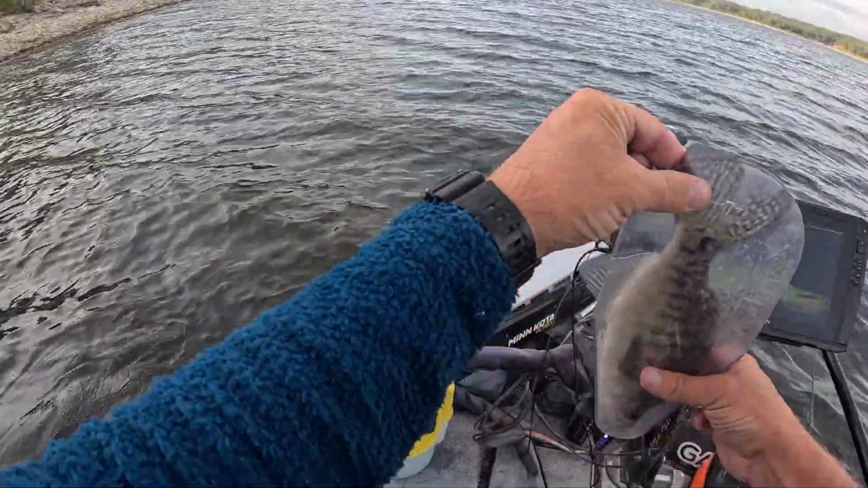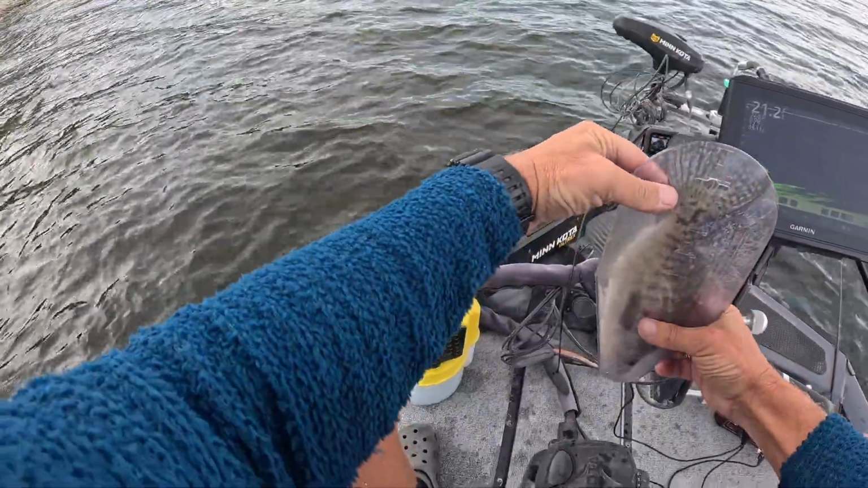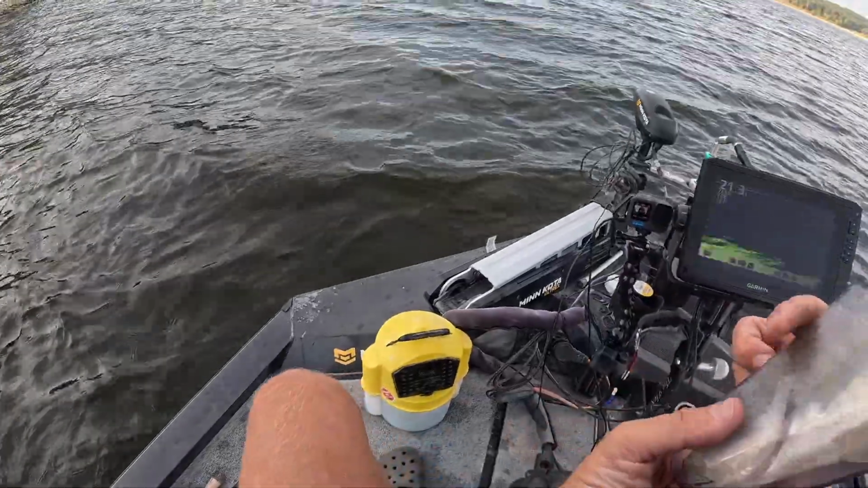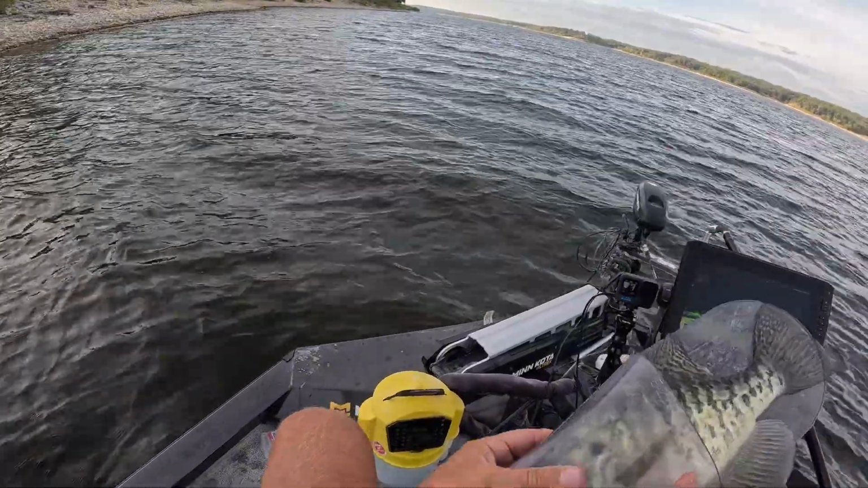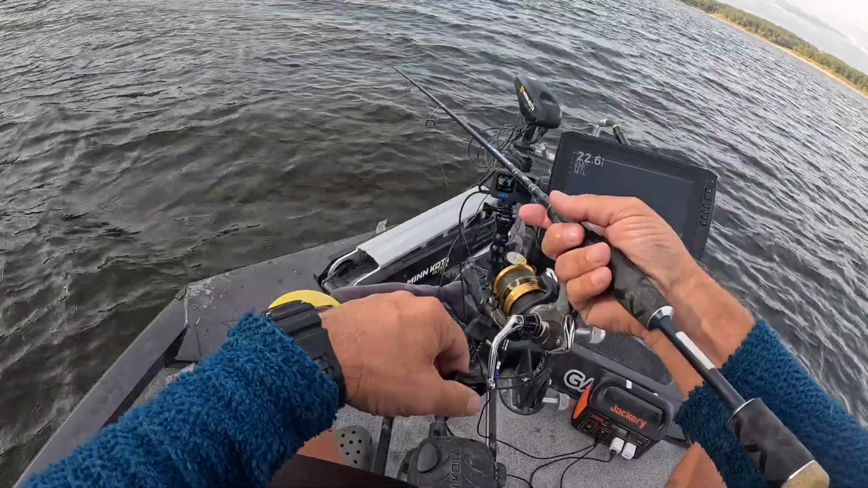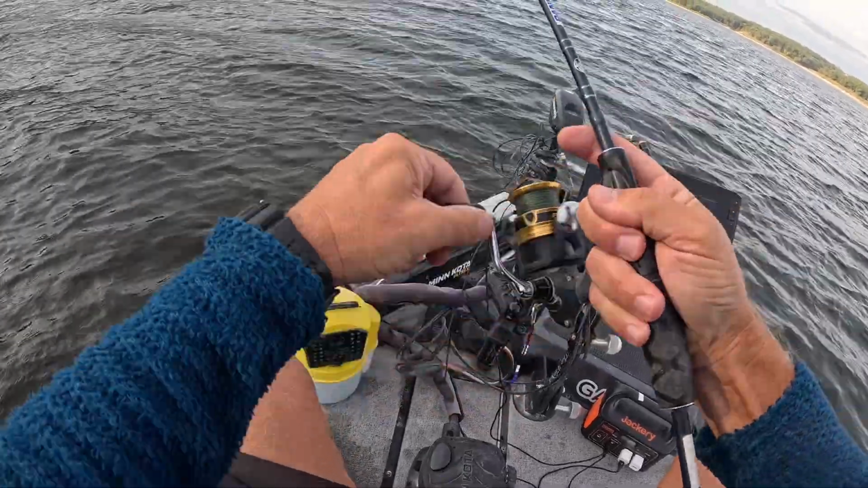Yeah, right at 12 inches. My guessing's getting pretty dang accurate. 12-inch crappie all day long. Yes, sir. Whew, glad to have that one. Just let him go. There we go.